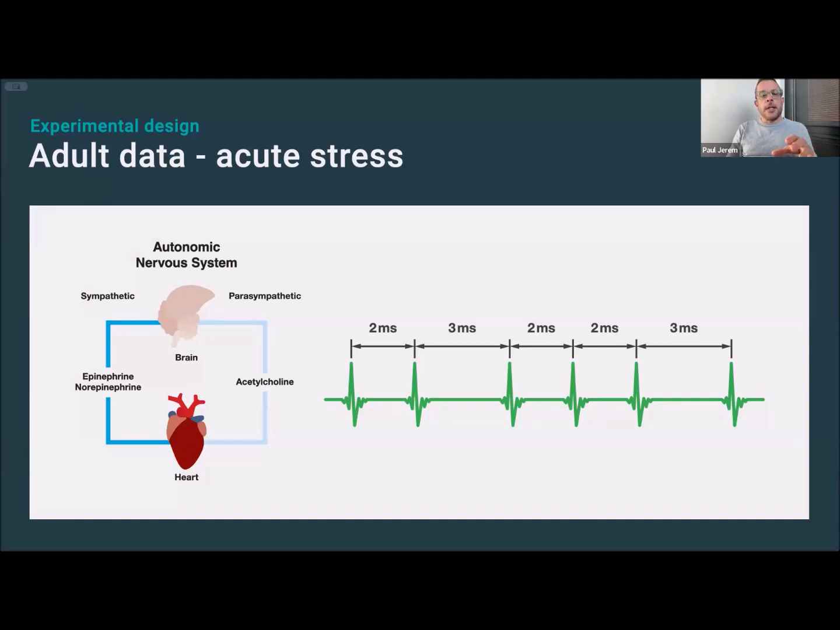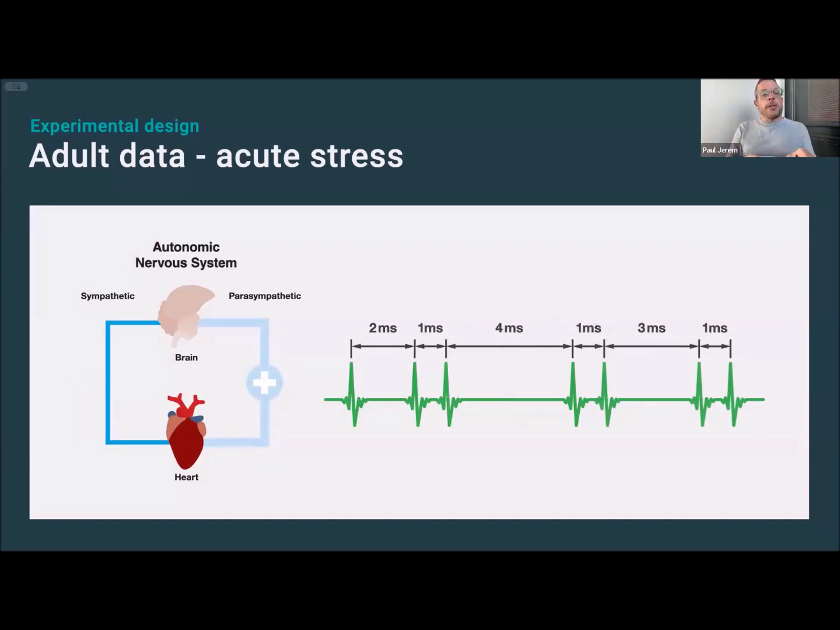So as you can see in the electrocardiogram, or ECG, illustration to the right, where I've simplified and exaggerated the values just to make them clear, the time interval between successive heartbeats fluctuates. When the parasympathetic arm of the autonomic nervous system is most active, so when you're in your kind of rest and digest state, variation in interbeat durations increases, resulting in higher heart rate variability.